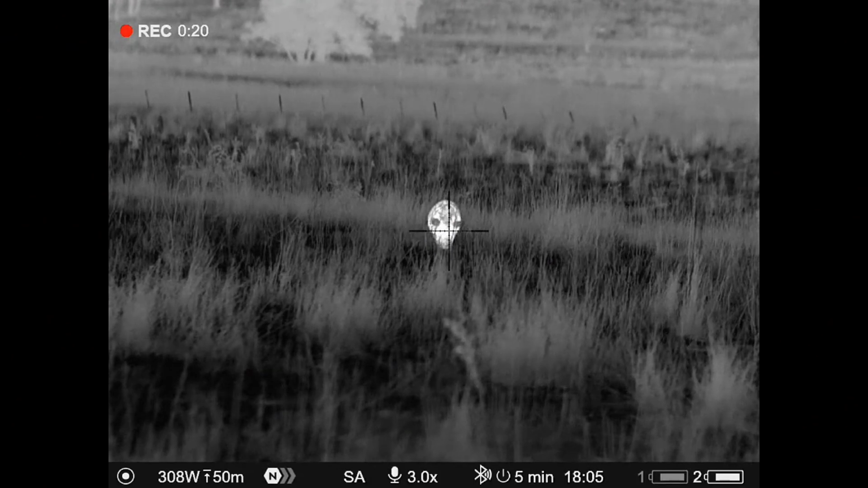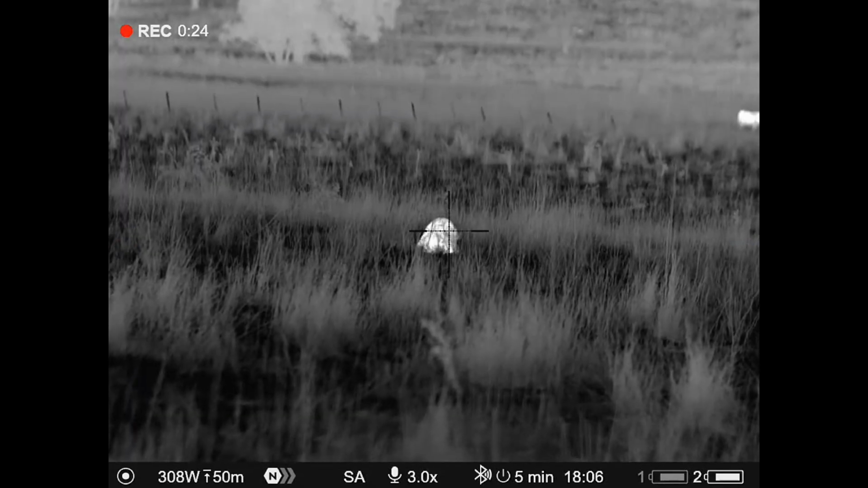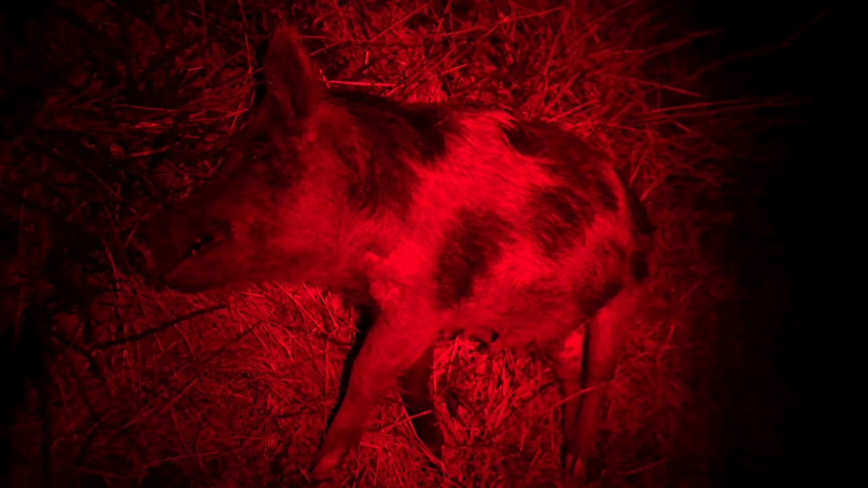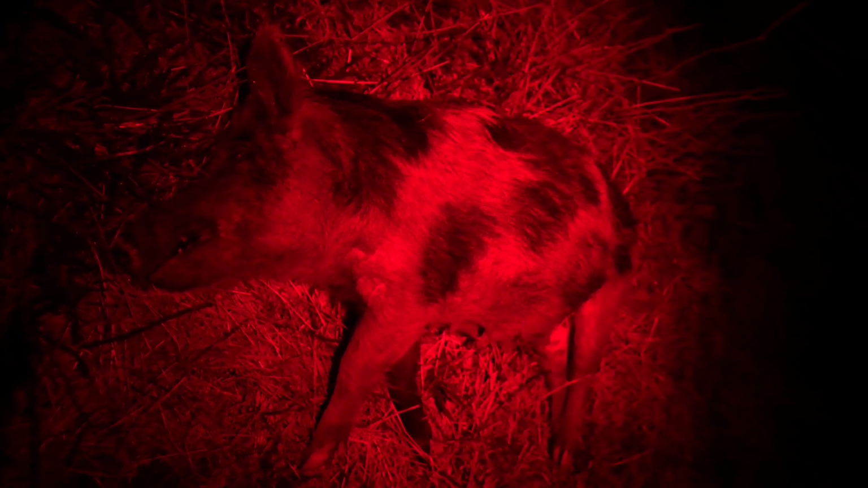In amongst all of that, I've moved along about 150 metres and there's one sow out in the paddock just by herself. So what's the fella to do? Let's whack that one with a subsonic. Turns out she was a bit of a squirter. It's a nice big trail of claret that came out the front. Obvious reasons, I'm in red mode.